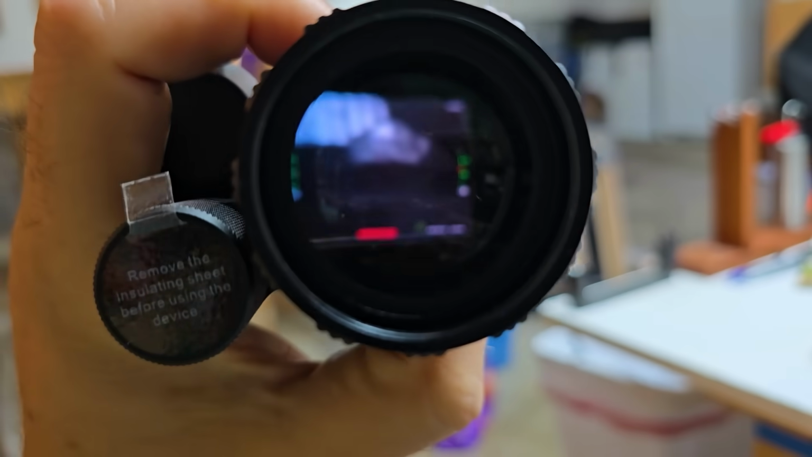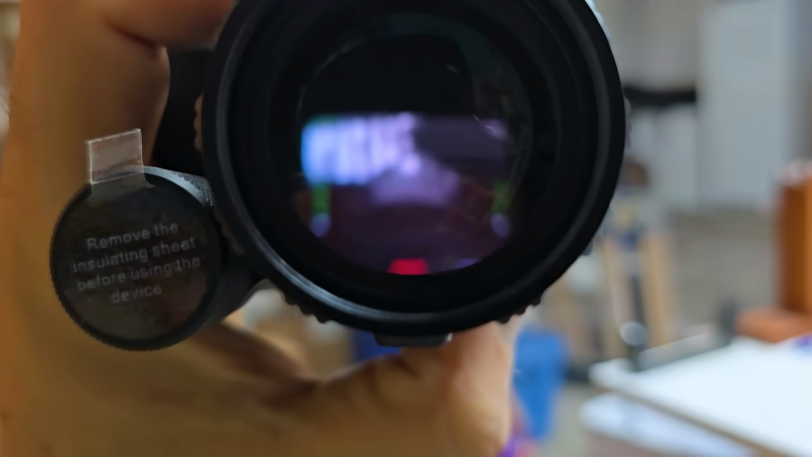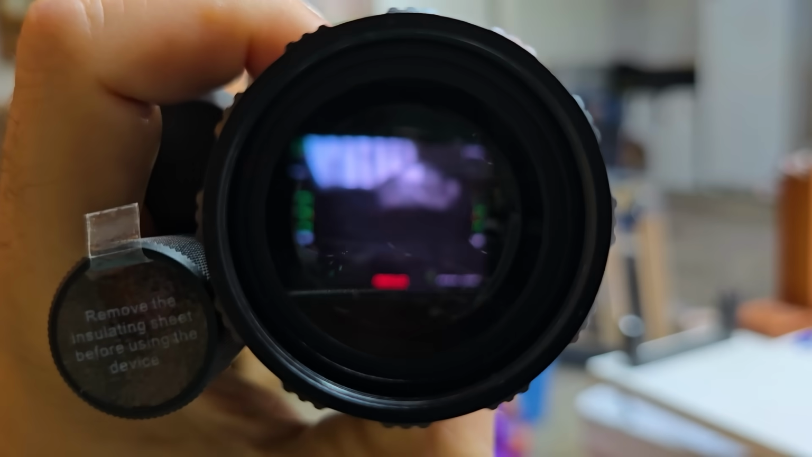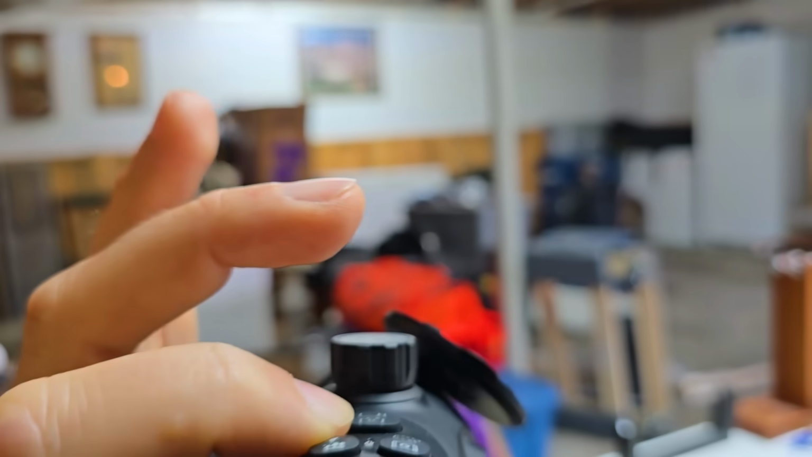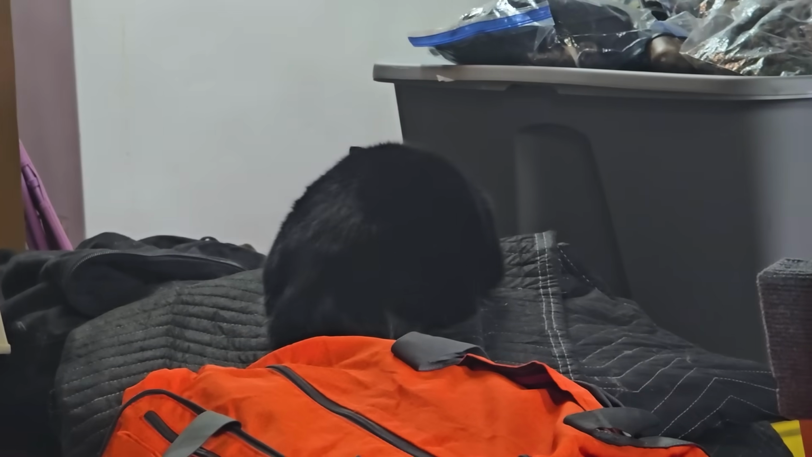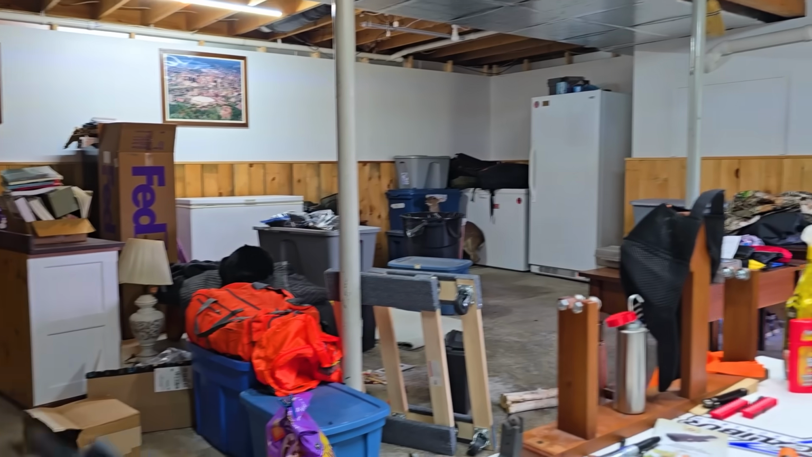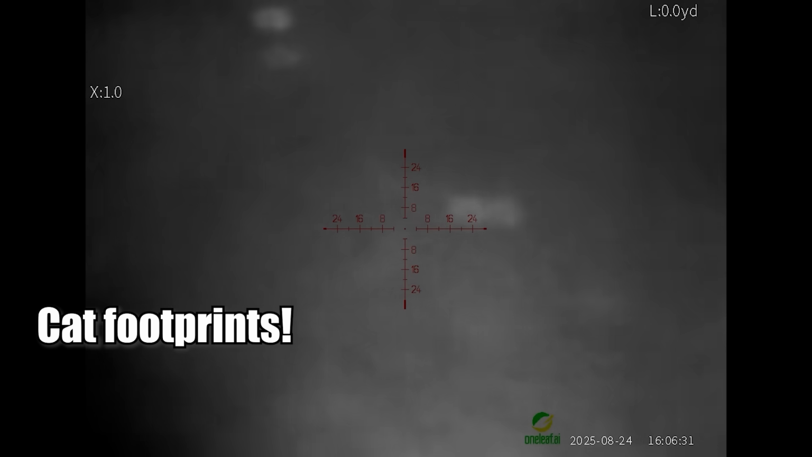Okay, that's what the scope sees. So there is the little cat. Do you see that little cat right there? Through the scope, you can kind of make that out. This is not the best video I've ever made, but you can kind of get an idea for what I'm talking about. And if we look up, that's what you're looking at right there, is that little cat sleeping, and the freezer behind it. That's the other two freezers over there. How cool is that? You can see your little feet though. It's so cute.